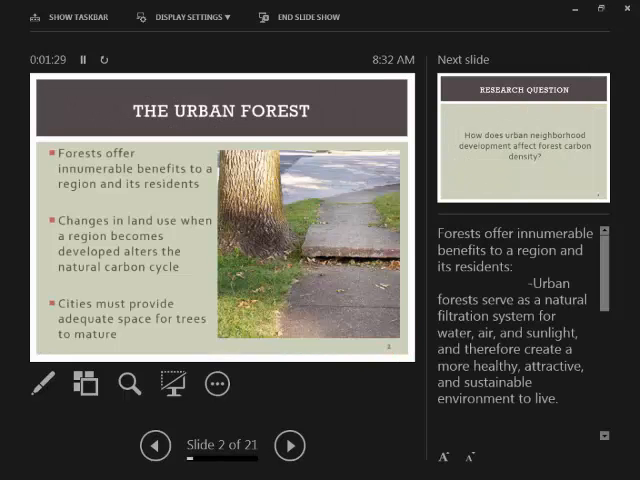anything. So urban forests can provide a lot of benefits to a region and its residents. It serves as a natural filtration system for water, air, and sunlight, and overall it creates a more healthy, attractive, and sustainable environment for people to live in.